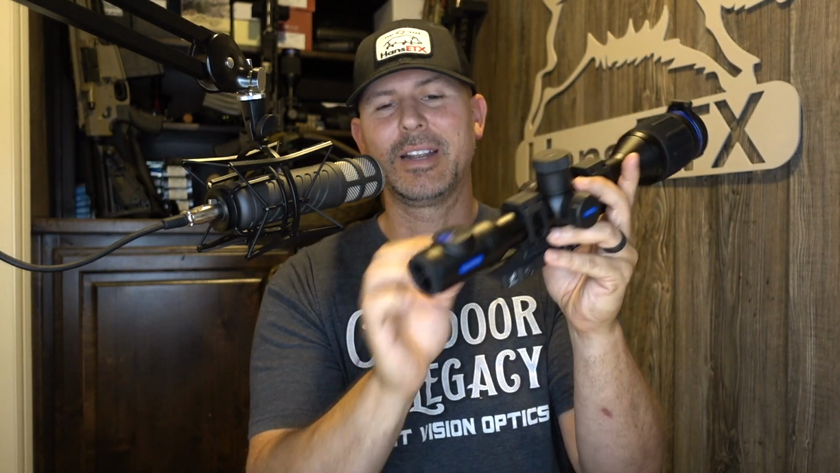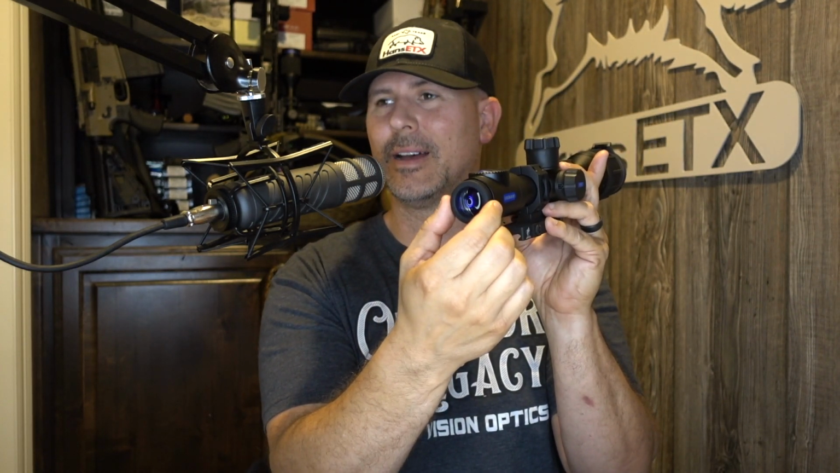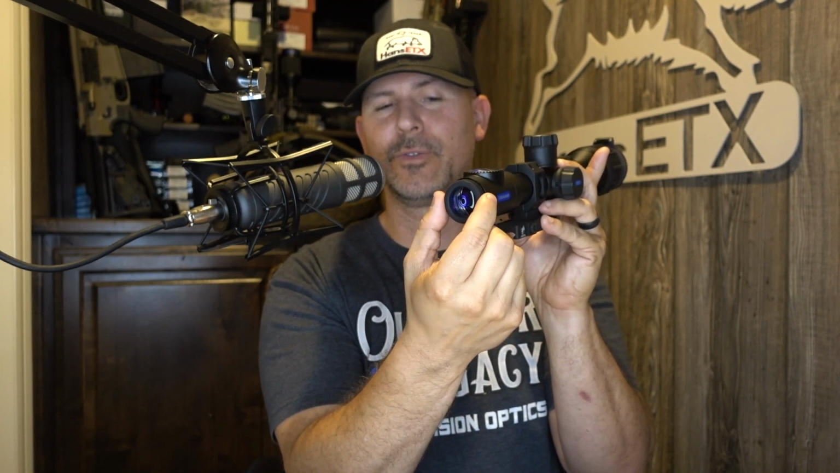We talked about the focusable objective lens with the big grommet right here, and the focusable eyepiece diopter focus right here. It's just a rubber little ring. You'll feel it, and you can turn that. That focuses the screen. You look at the numbers on the screen, get that focused.